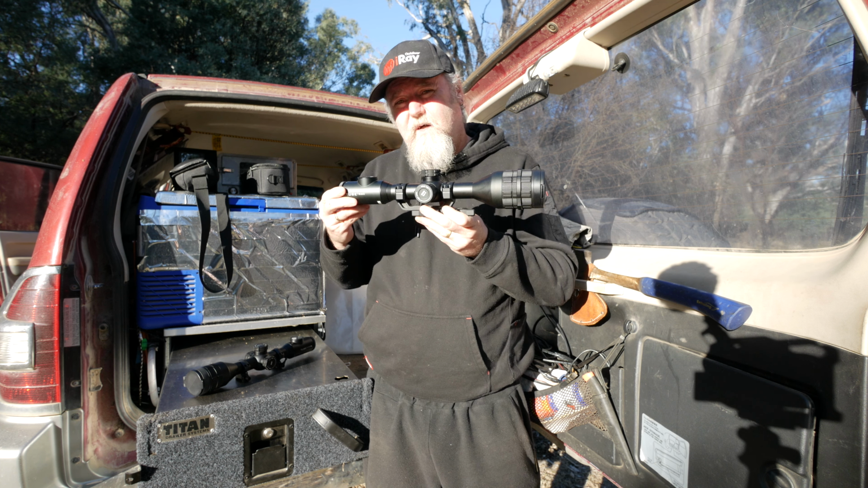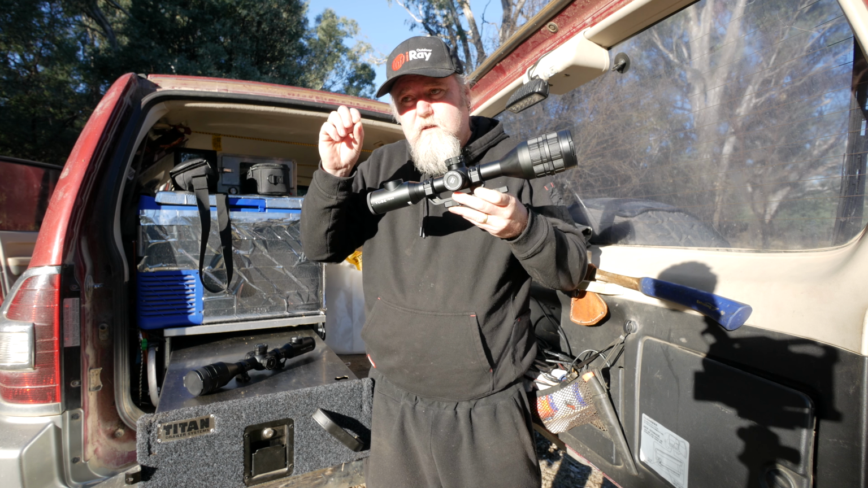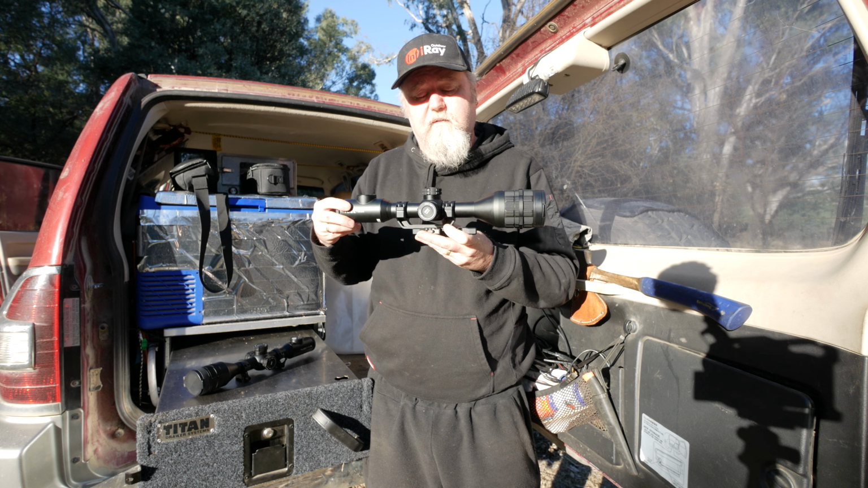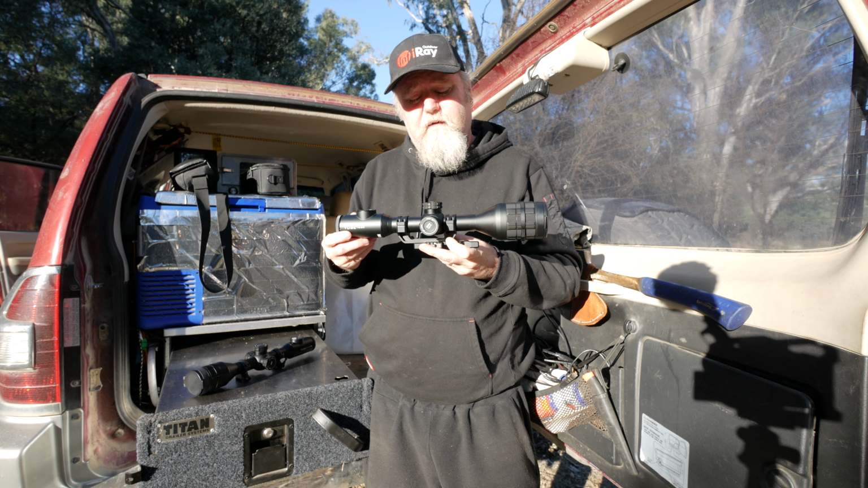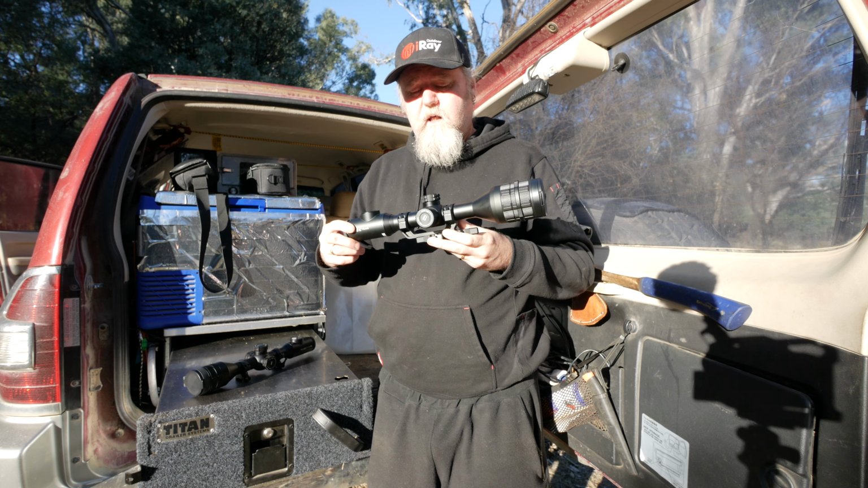This guy, the zoom is actually worth using, because at 2 times base mag, there's heaps of details there, but you can actually wind into about 5 or 6, I found, and you're seeing more detail as you come in because of the magnification. There's enough detail there to actually benefit by zooming in. So yeah, that's pretty much it.